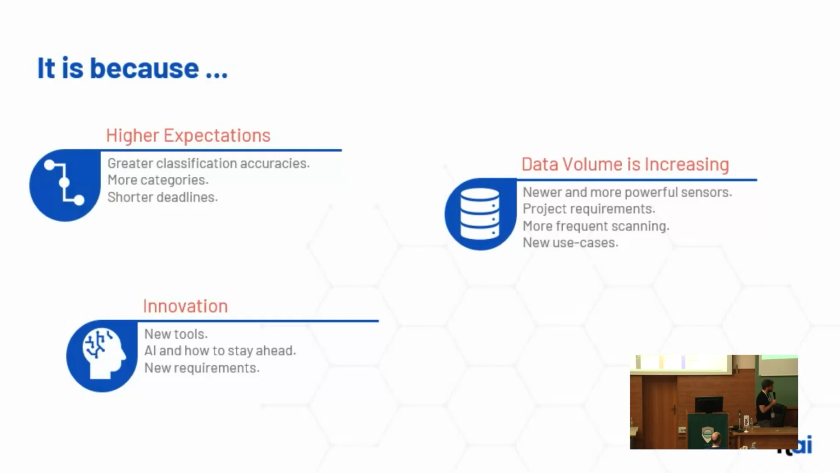Also, there is a push driver bringing some of the challenges in, which is mainly new tools, AI: should we adopt it, how to stay ahead. And those new tools are also enabling new use cases.